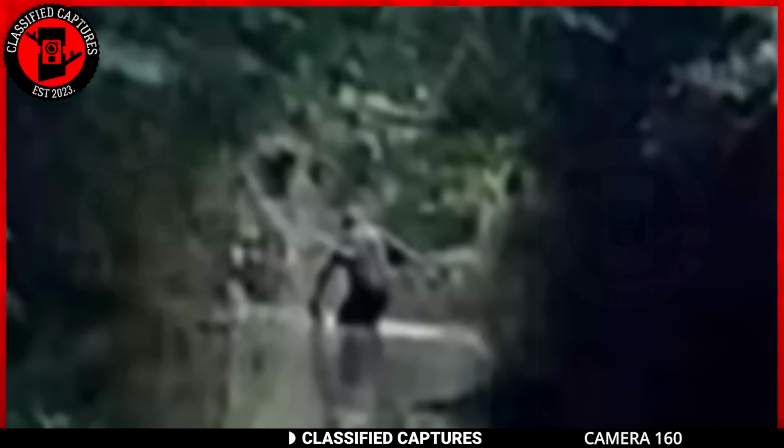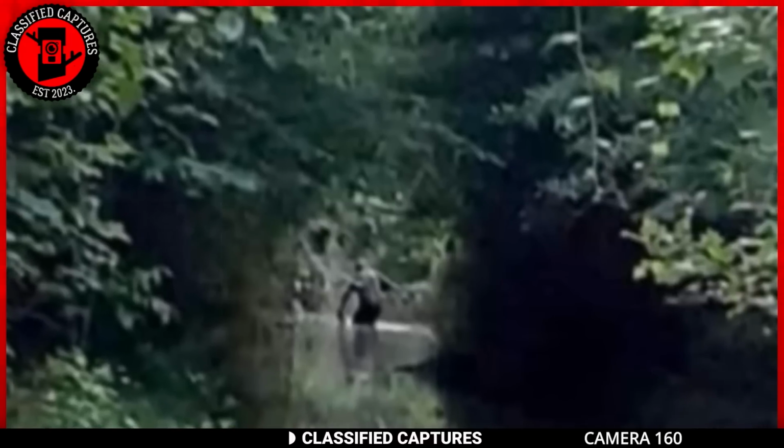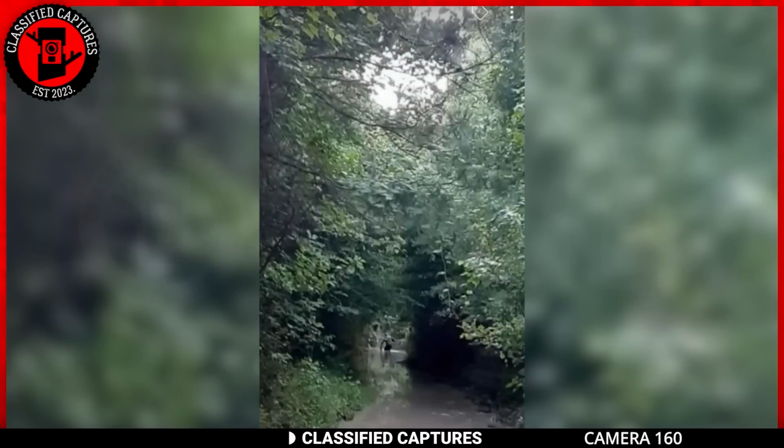But as far as we can see, this clearly looks like a Bigfoot. No bear or monkey has a posture like this. If you think otherwise, share your thoughts with us in the comments section.